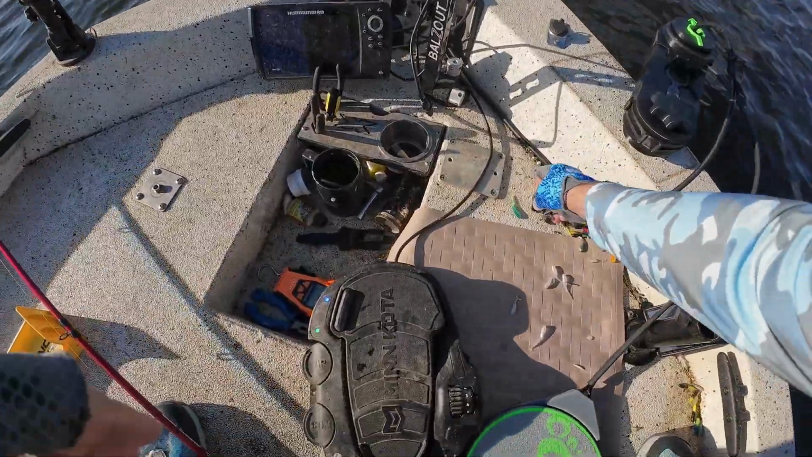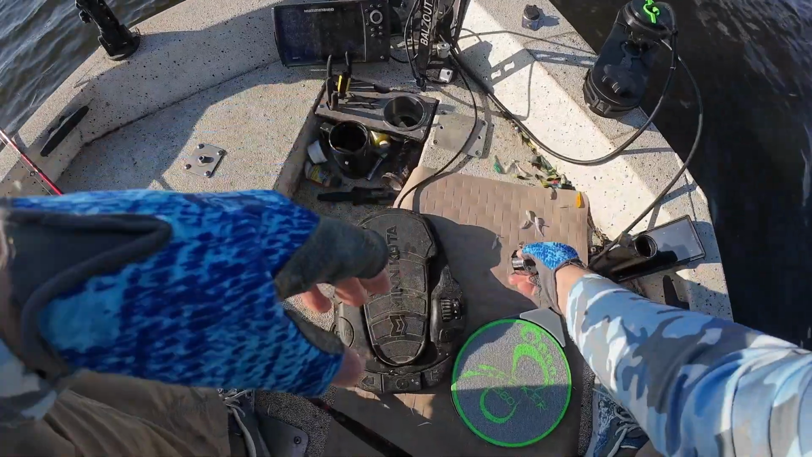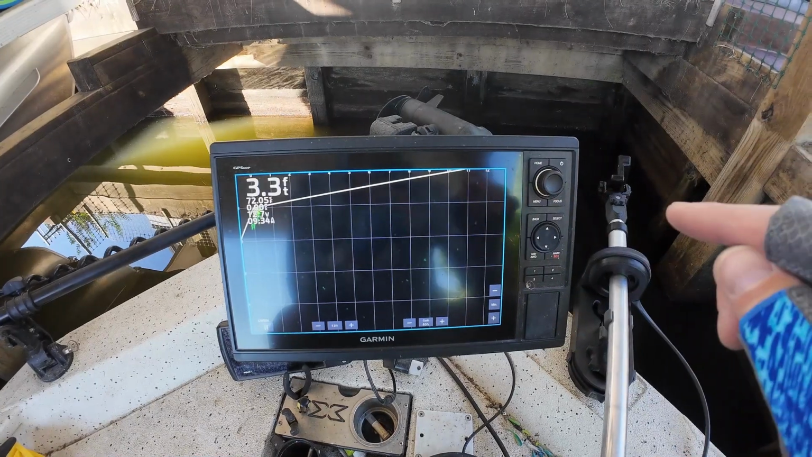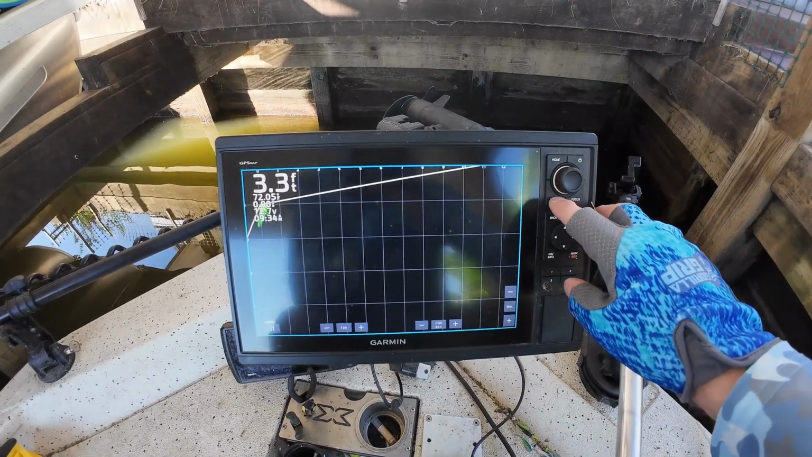Yeah, man. Every time I go fishing, I recalibrate to factory settings, and that gets rid of a lot of clutter, clears the screen up.